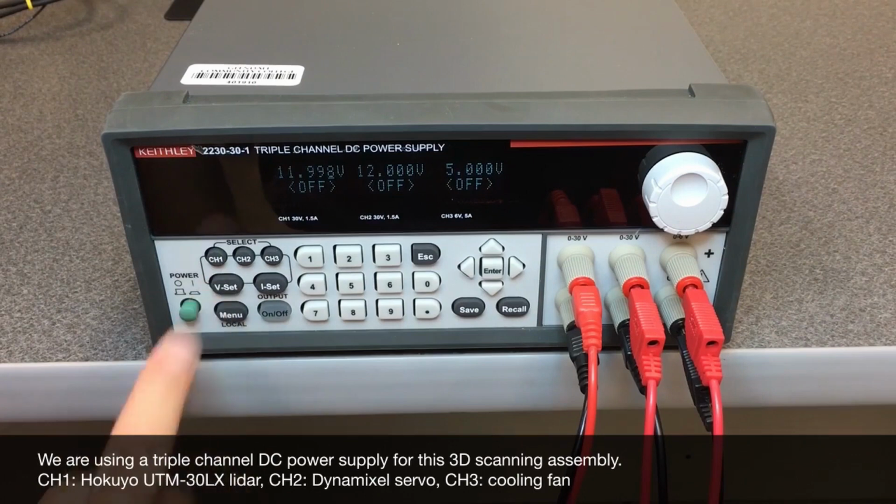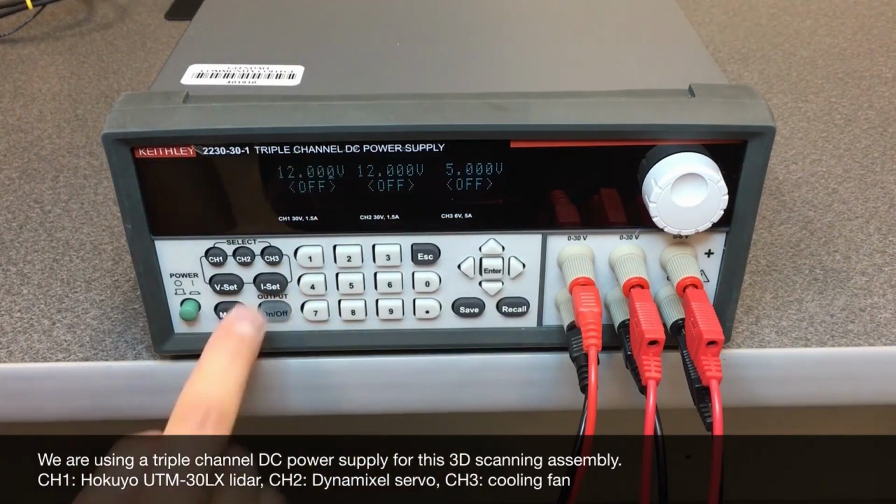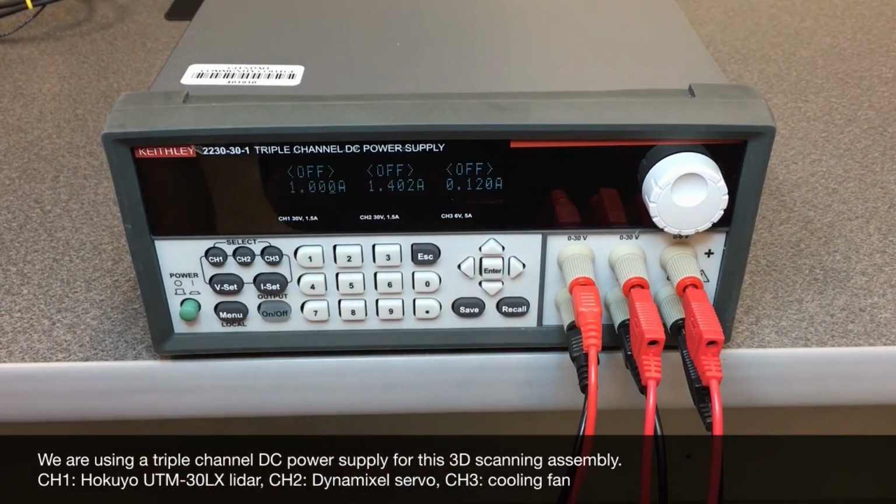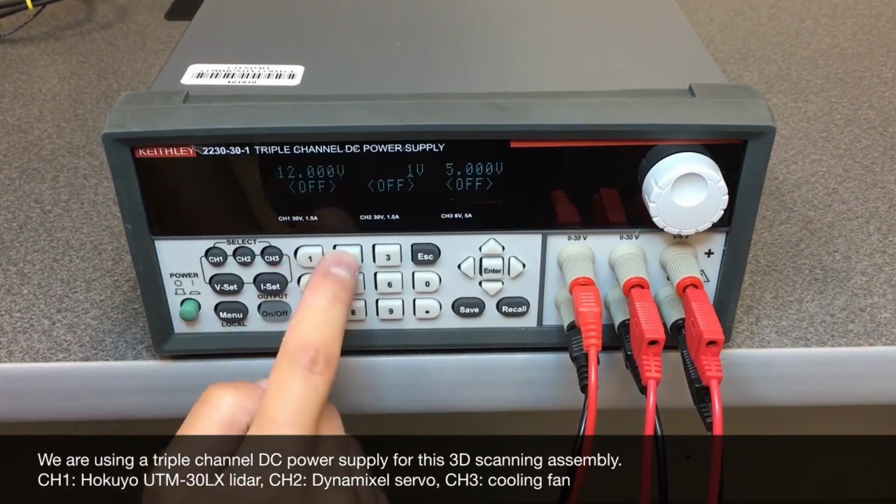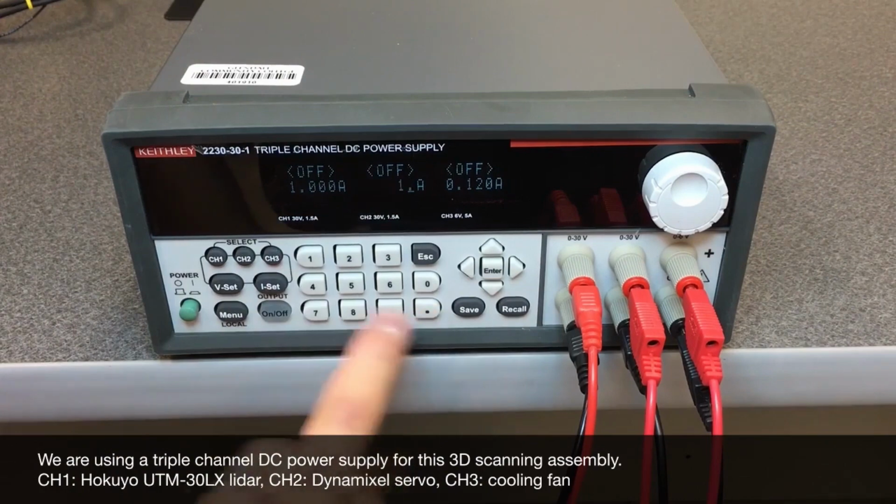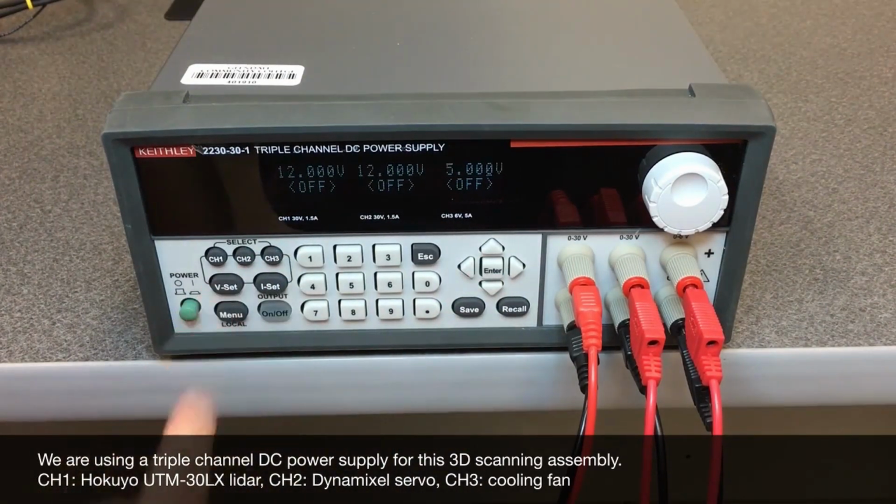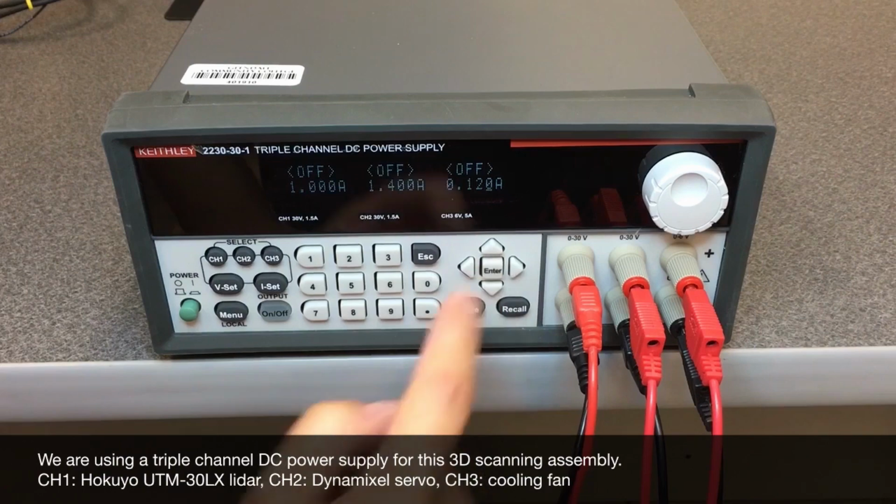Next, we need to set the voltage and current for each channel. The LiDAR is going to use 12 volts, so we're going to set the voltage to 12 volts and the current to 1 amp. For the servo, we need to set the voltage to 12 volts and the current to 1.4 amps. And for the cooling fan, the voltage is going to be 5 volts and the current is going to be 0.12 amps. Since these devices are very sensitive, we recommend to check the entire setup to make sure that everything is set up correctly.